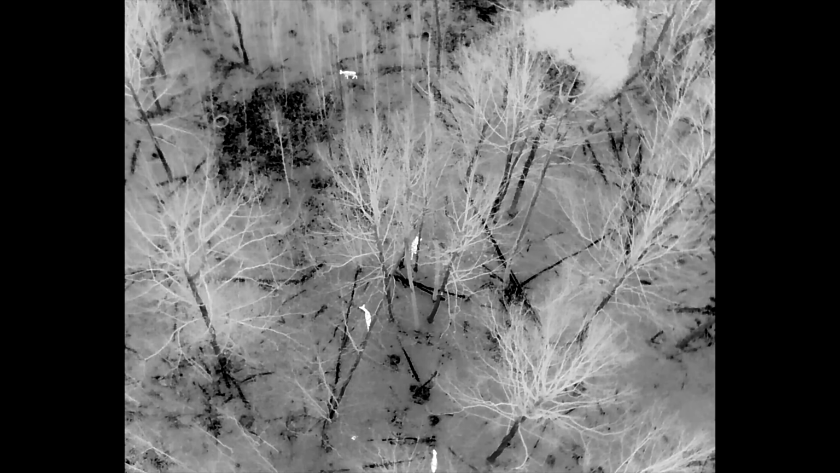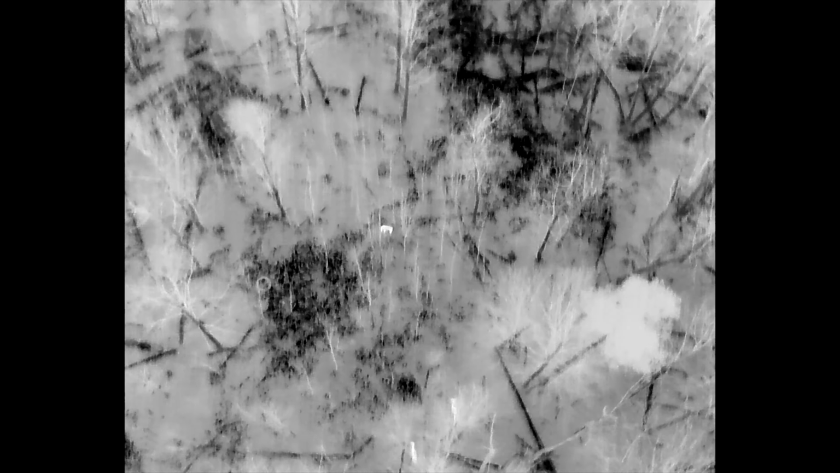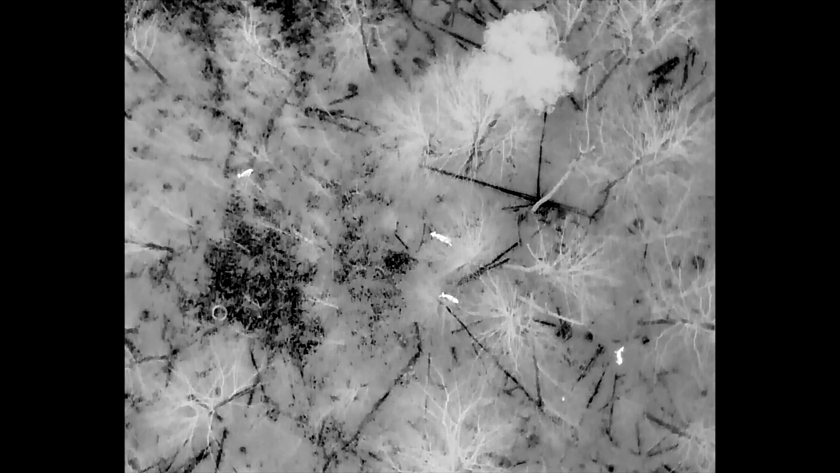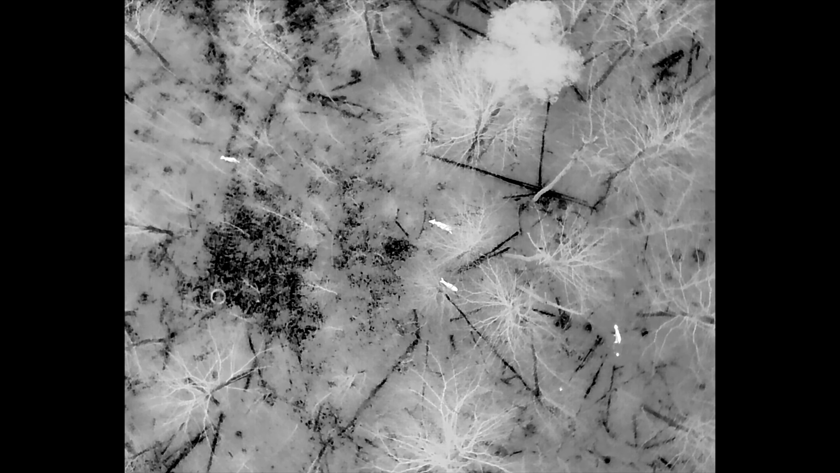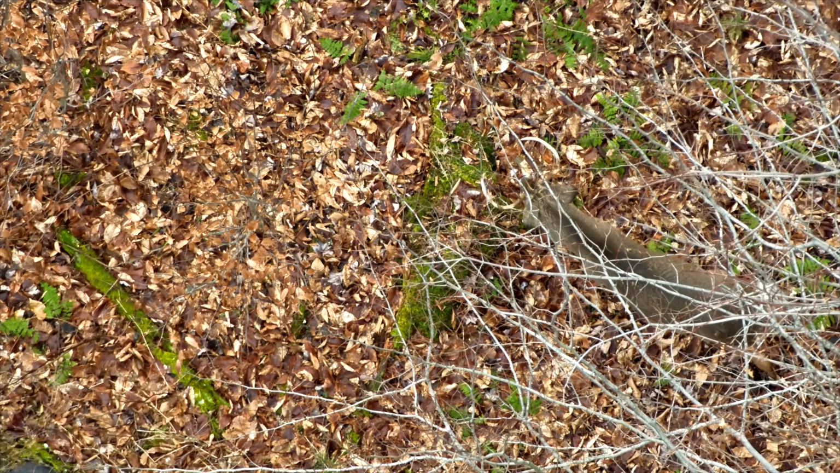And you guys will see what I do is when I want to move the drone and reposition the drone, I go back to the infrared camera. This allows me to see the outline of where the trees and stuff are, as well as really lock on to where the deer are moving through the woods.